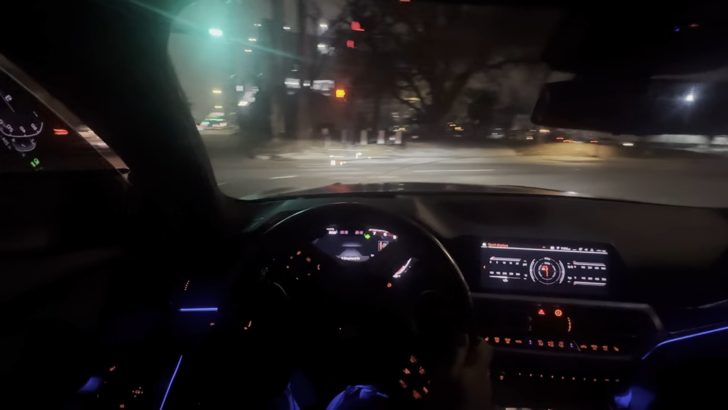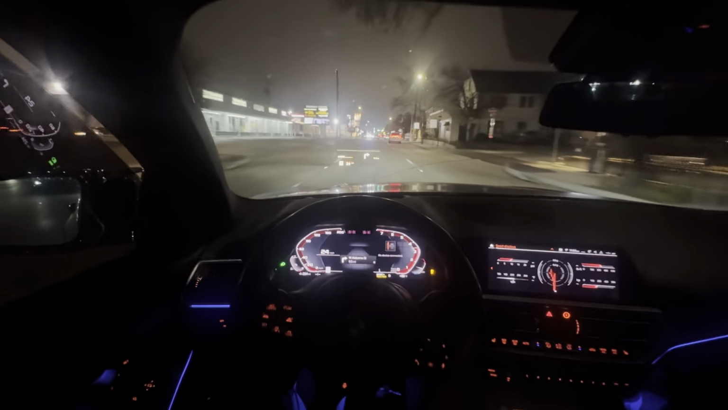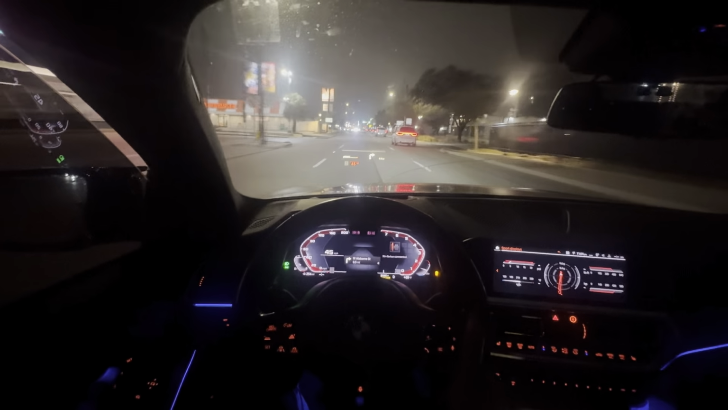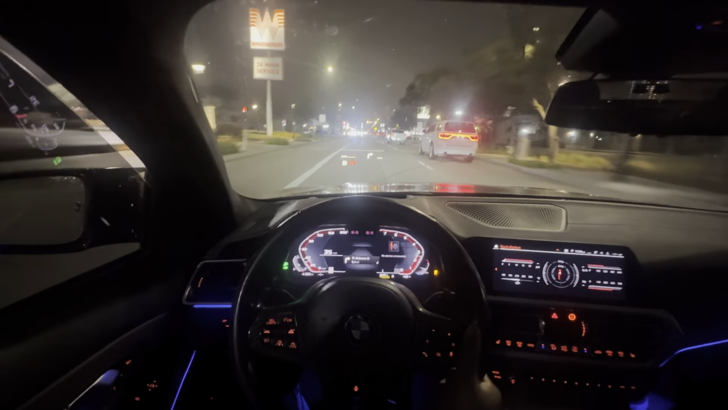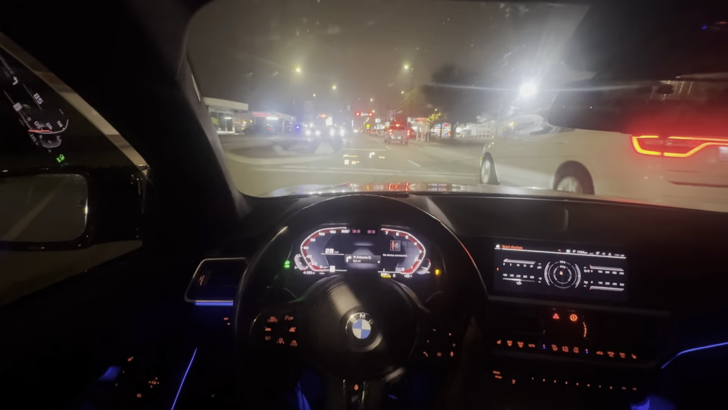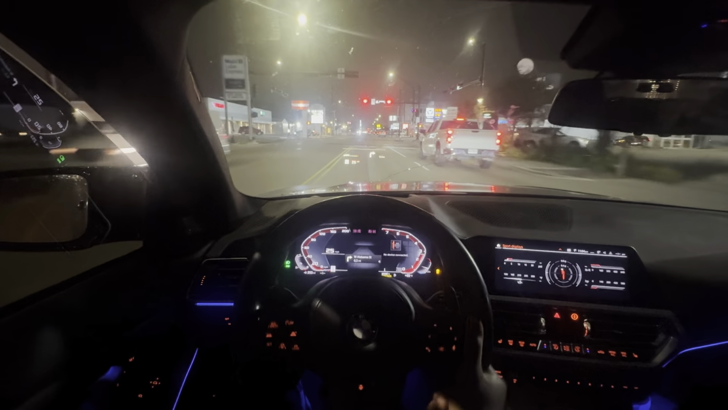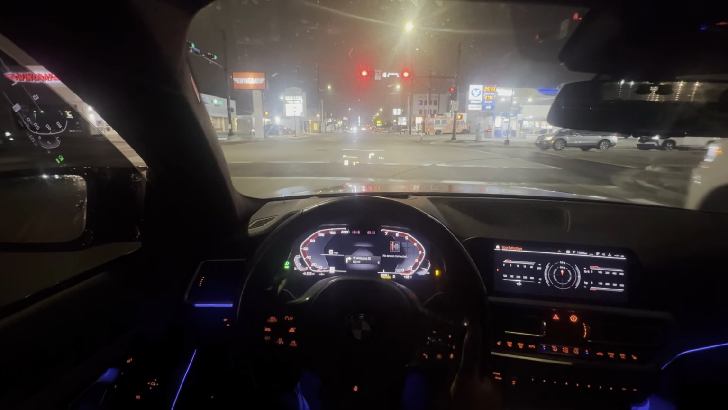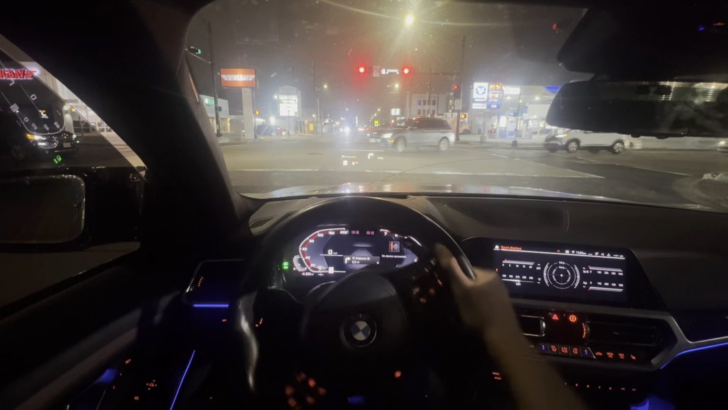Just so y'all can hear the turbos, right? This would be the perfect spot to launch it, wouldn't it?